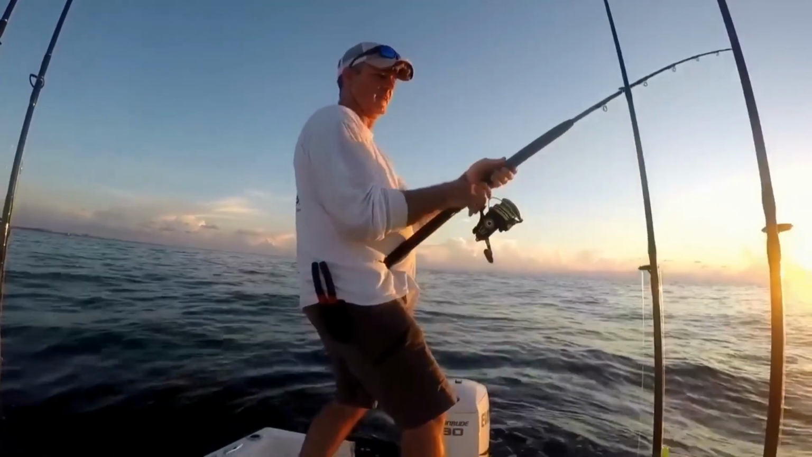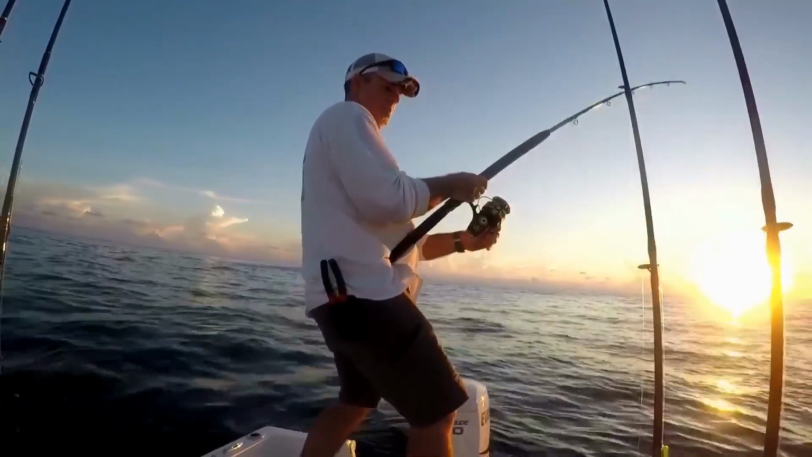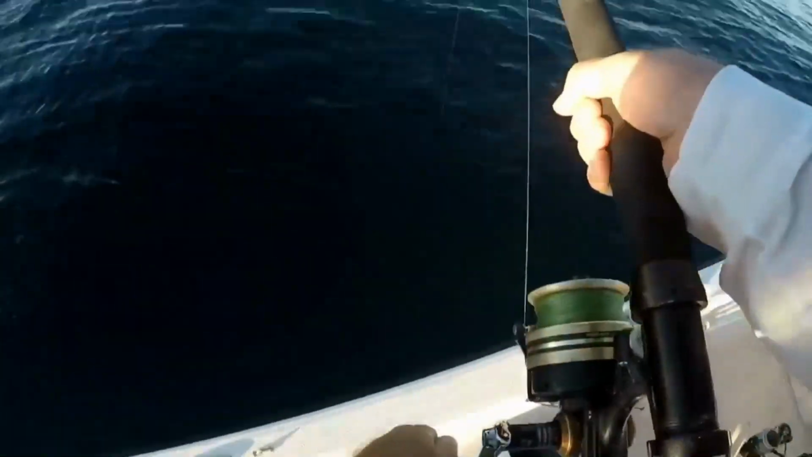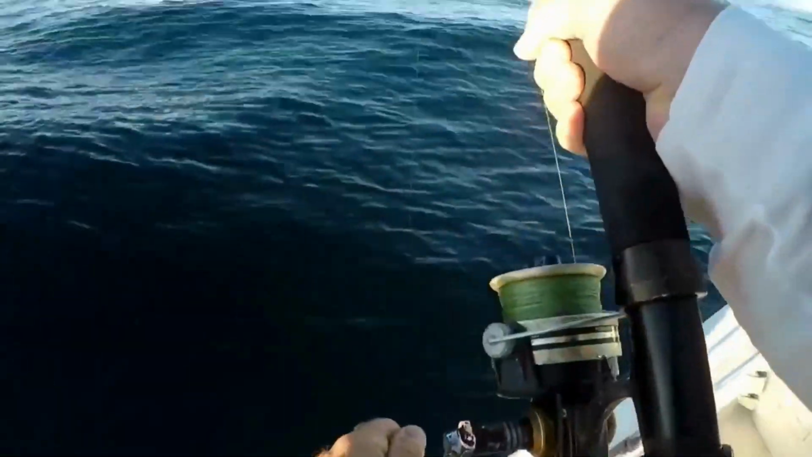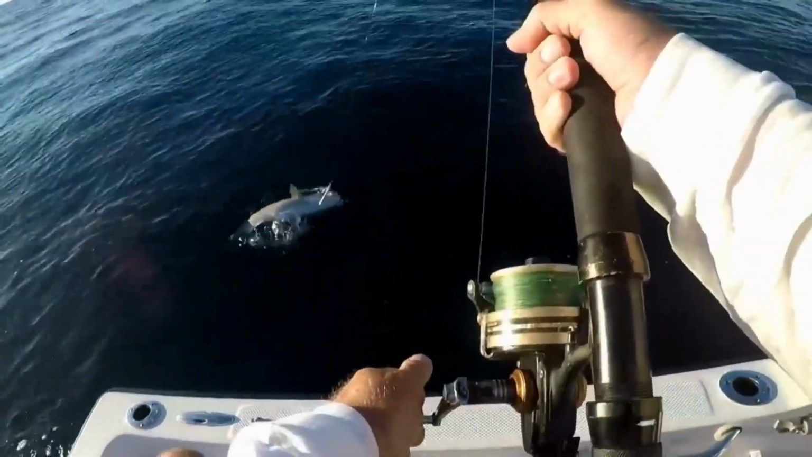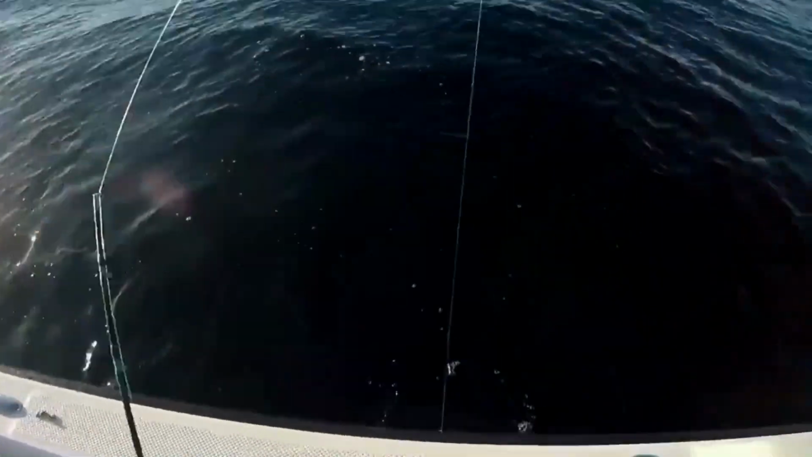We're hooked up. That's as easy as that. Here comes my fish. Big old amberjack, look at that. Big old AJ. You get him in the boat.